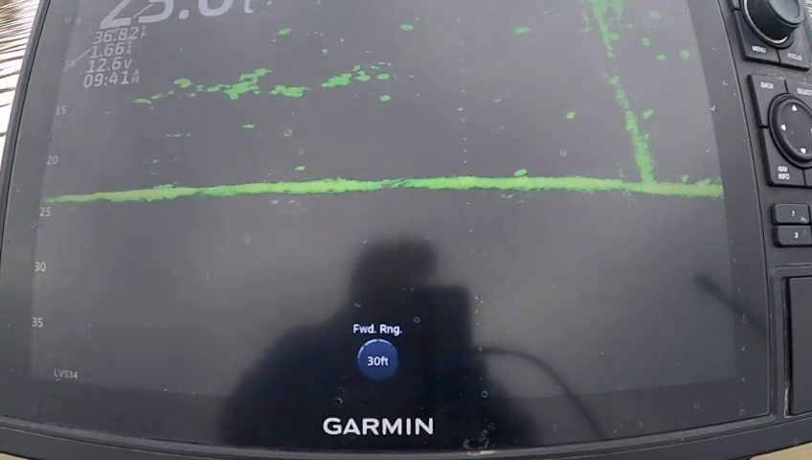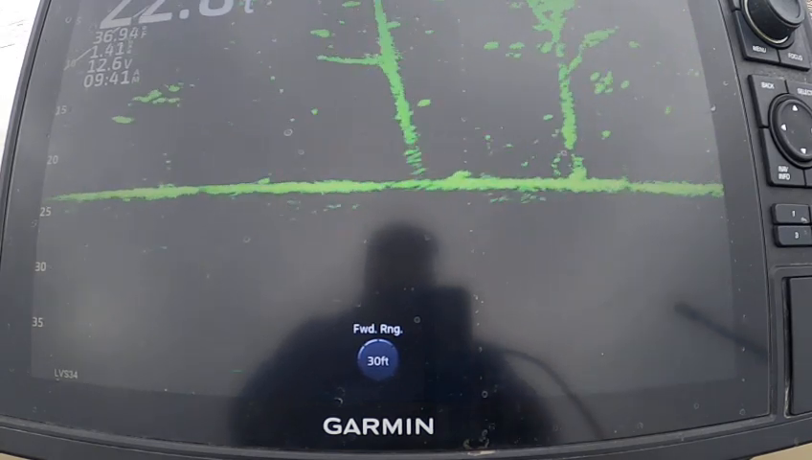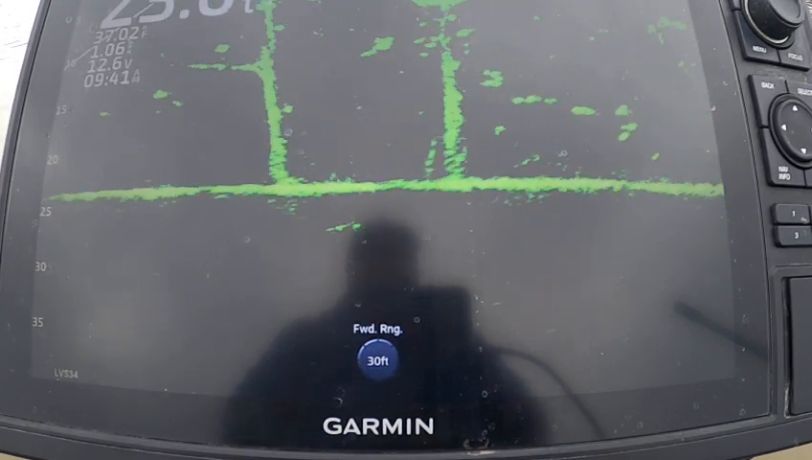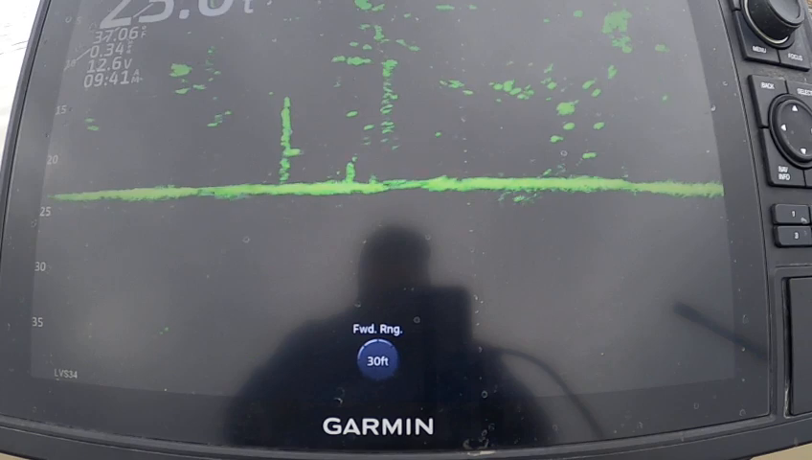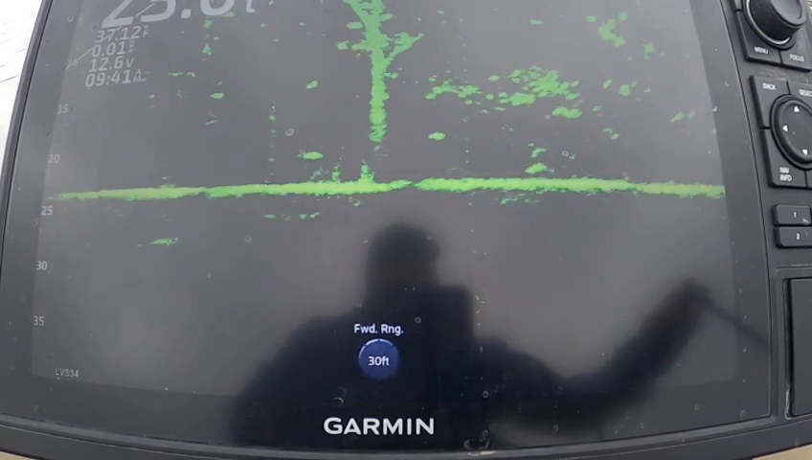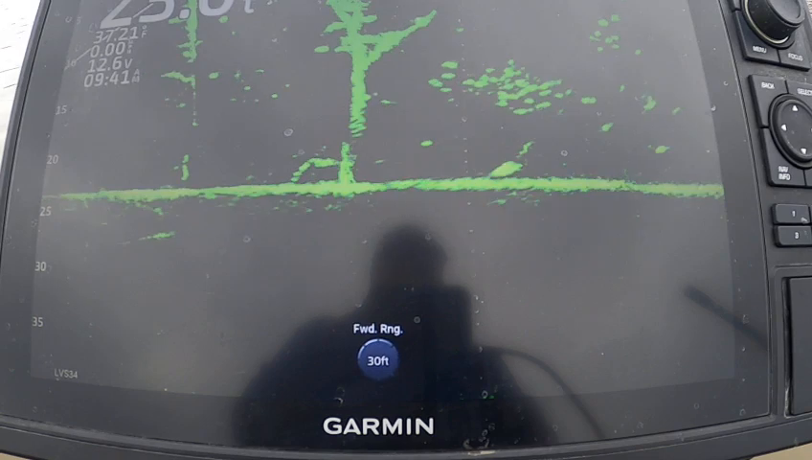So we're gonna go up here and see if I can find some fish. Here's a few here. I don't know how big these fish are. We'll see if they're active maybe. But I wanted to go over the settings first, and I think I'll find some fish. There's a little group of little dinkers there. Here's some decent fish right here, maybe. So we might dip down here and try.